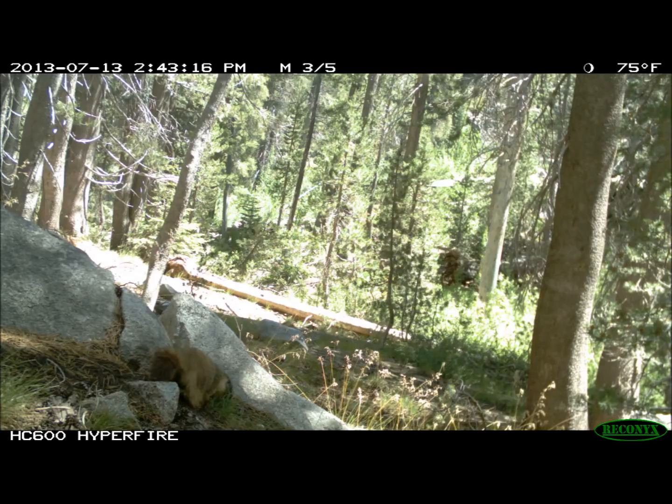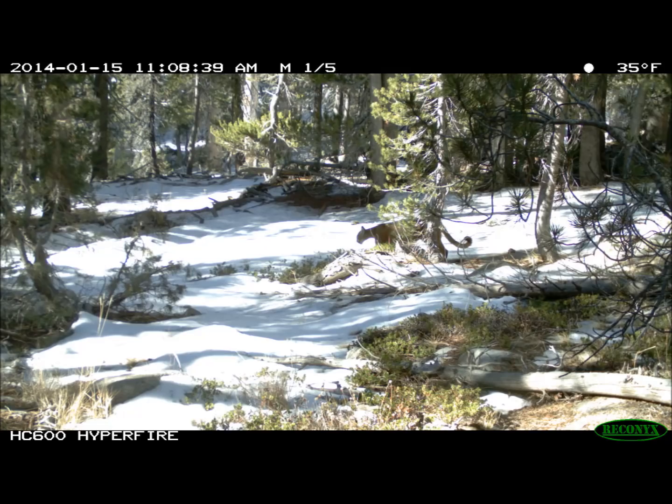There is plenty of information online with tips and tricks on how to set up your game cameras properly, and when you do finally set them up well, the footage you receive can be truly rewarding.